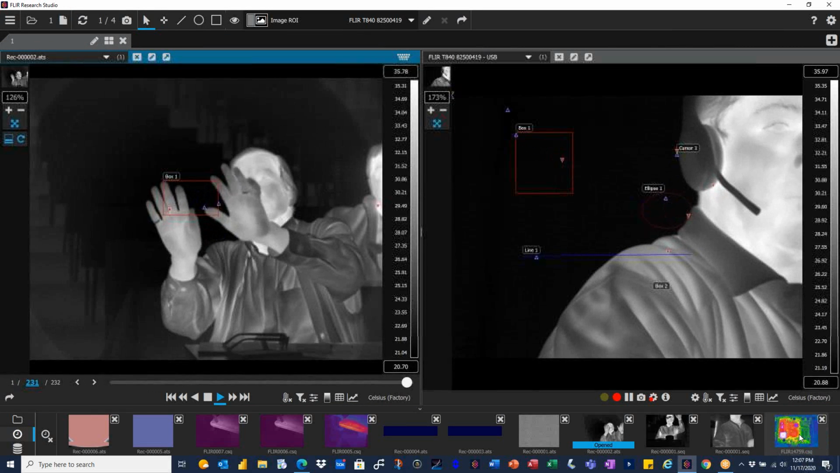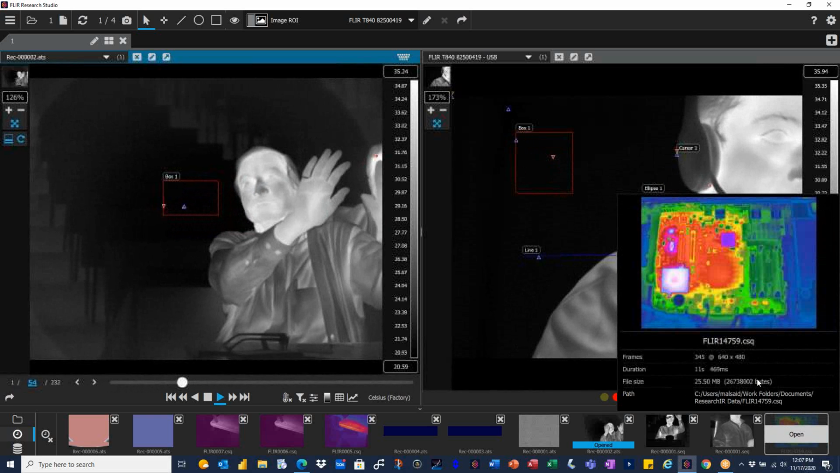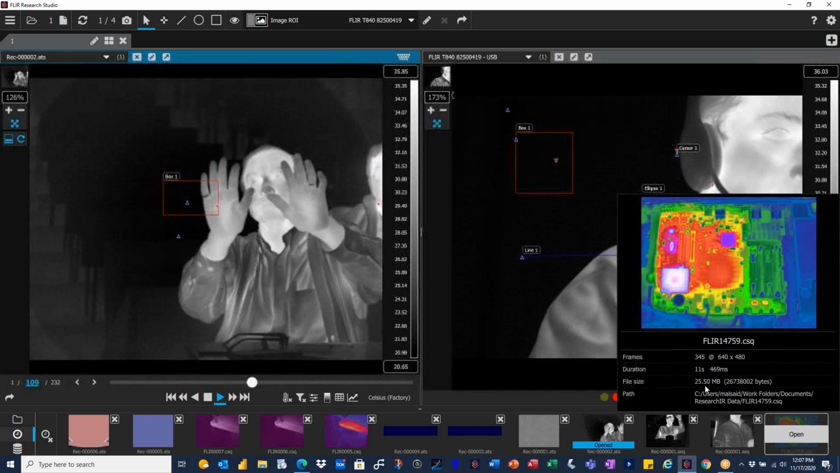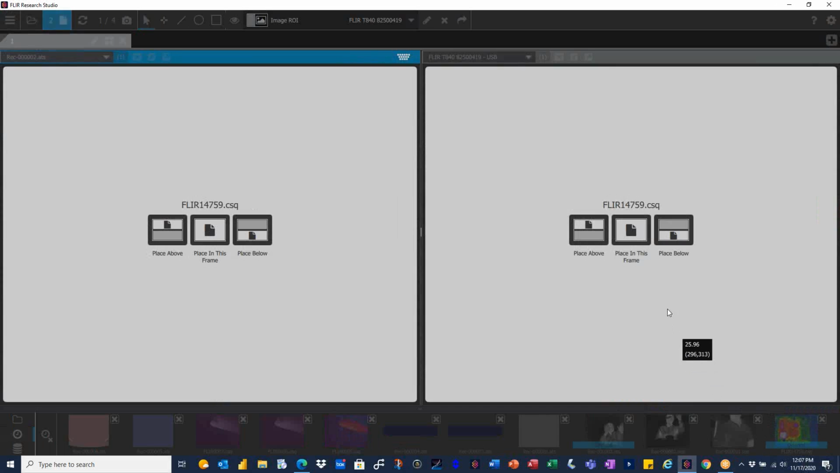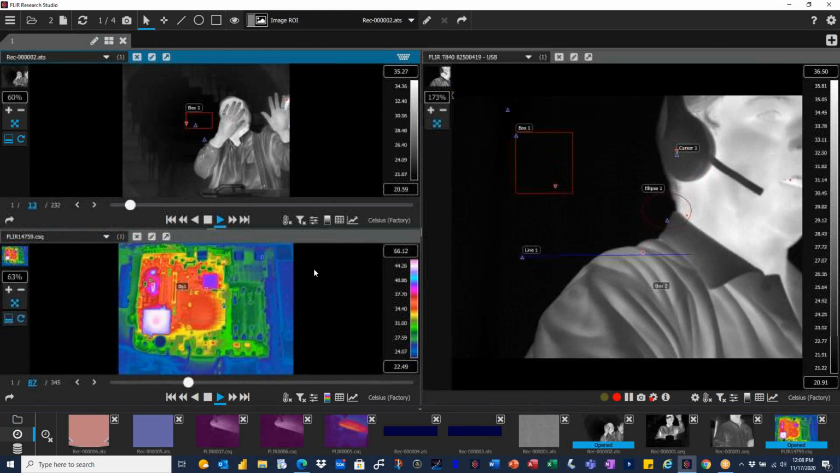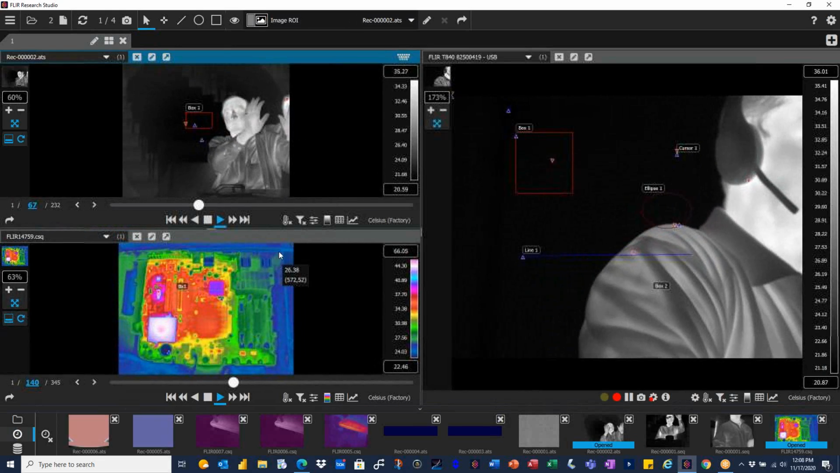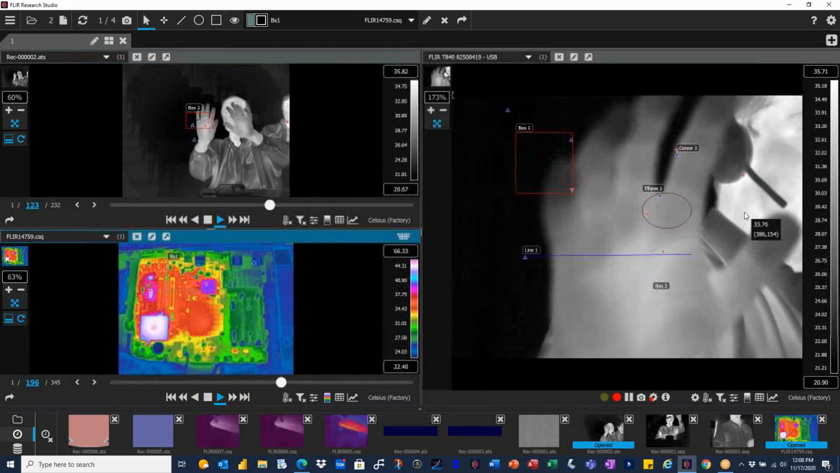Let's say I want to load up another one. As Jerry mentioned before, when you click on it, it shows you the stats. This recording is 11 seconds with 25 megs. This is the file location, and this is how many frames. I'm going to load this one up and put it below this one. So now I have two data sources with events that were pre-recorded with different measurement tools, and a live view at the same time.